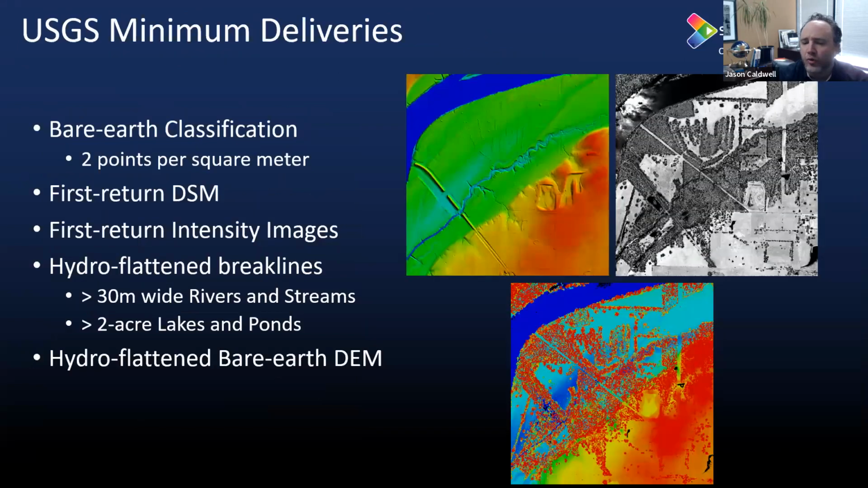So just as a real quick review, the USGS 3DEP program has some pretty minimum basic deliveries that are provided. This will set the foundation for the rest of the derivative discussion that Srini will present. The bare earth classification is your standard classification. Typically, that's at 2 points per square meter in terms of its density.